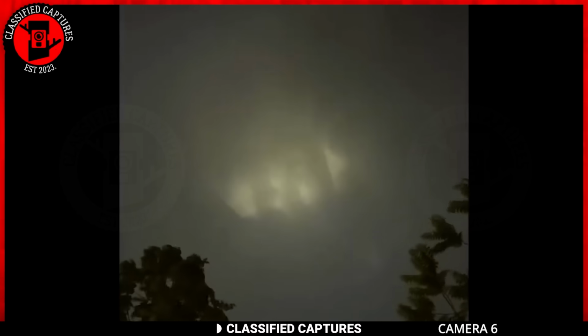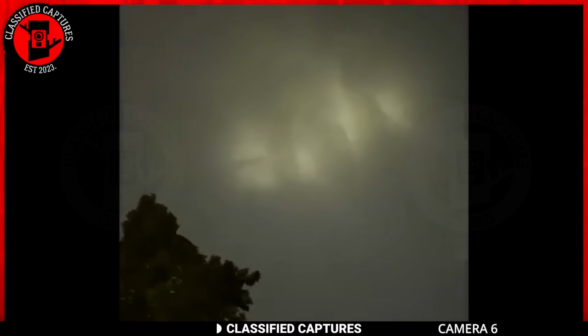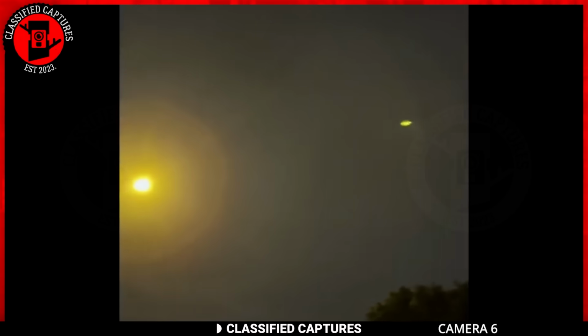The lights appeared to originate from something behind the clouds. People speculated about the source. Could it be some intentional light beaming skyward? Yet, as they scanned the surroundings, no evidence of such activity revealed itself.